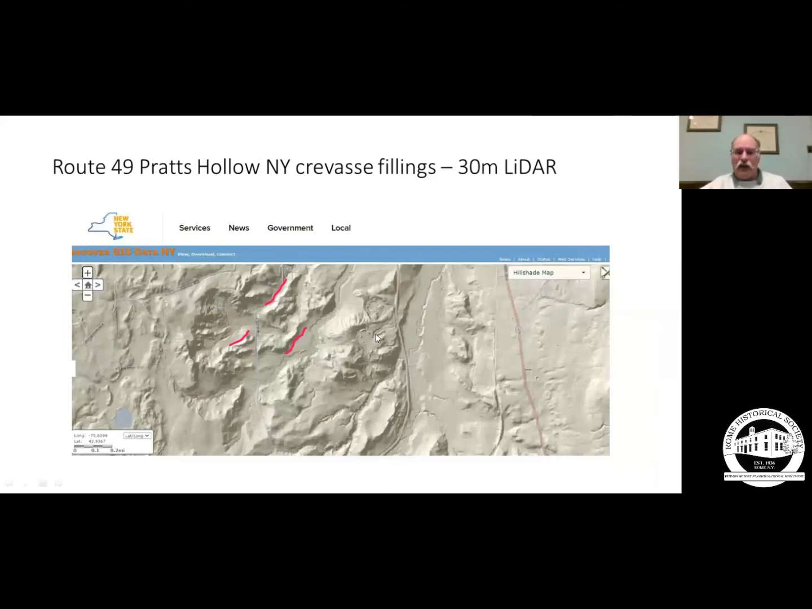Here we see some over in Madison County, a little bit to the south and west of here. These are some of the first that I ever saw. Here's an area called Pratts Hollow. It's a little bit north of Morrisville and south of Oneida. And on the 30-meter LiDAR images, you can see these ridges. Those are crevasse fillings. You can see them on the 30-meter map.